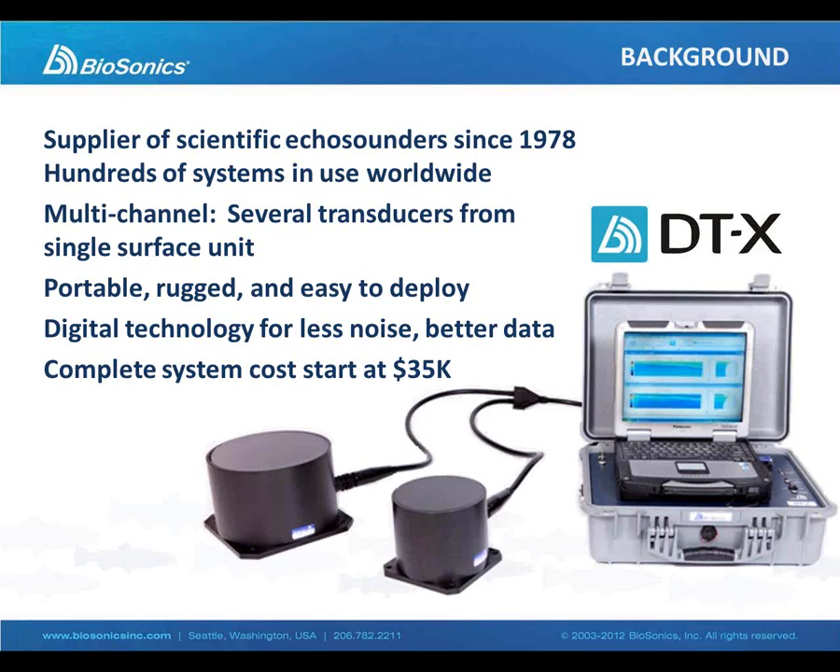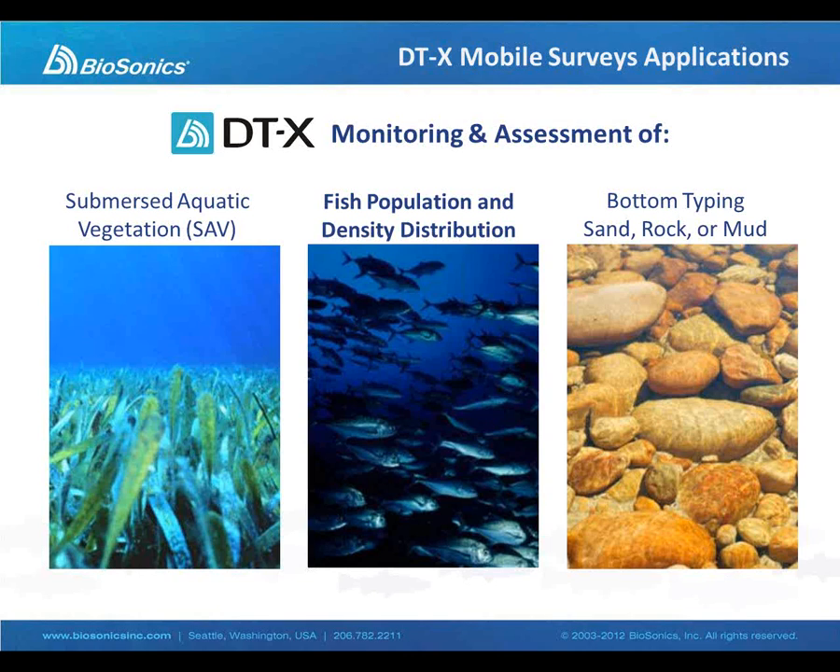The complete system cost of a DTX is in excess of $30,000. So the price point is substantial for a DTX system. And if we look at the applications for the DTX, it is used for the assessment of submerged vegetation, fish stock assessment, and also substrate classification.